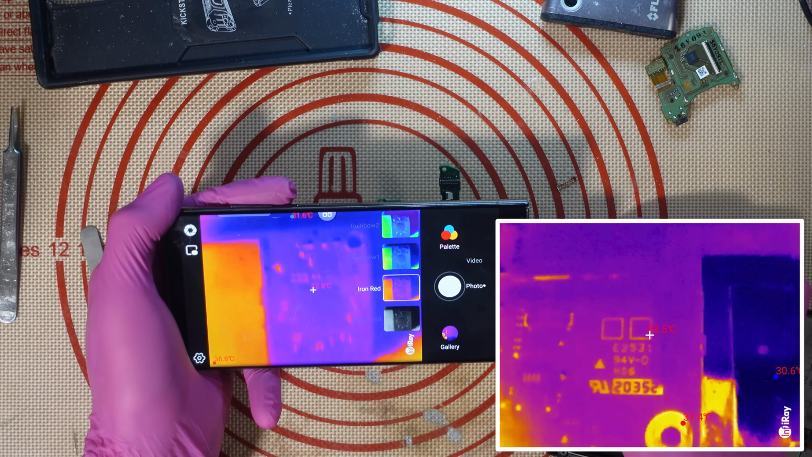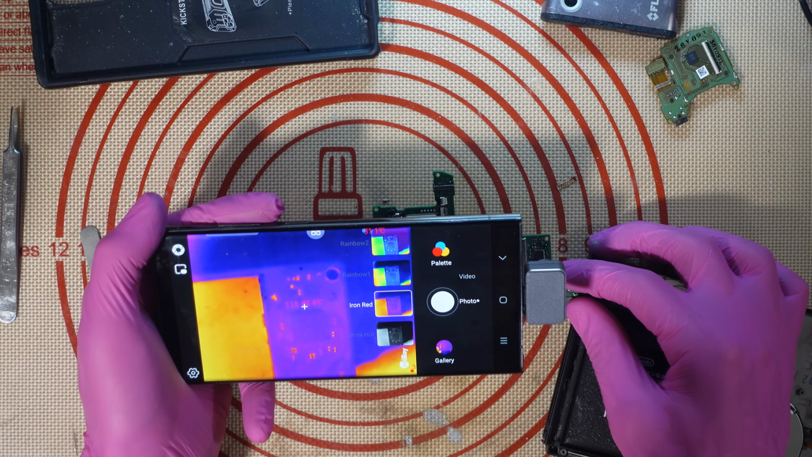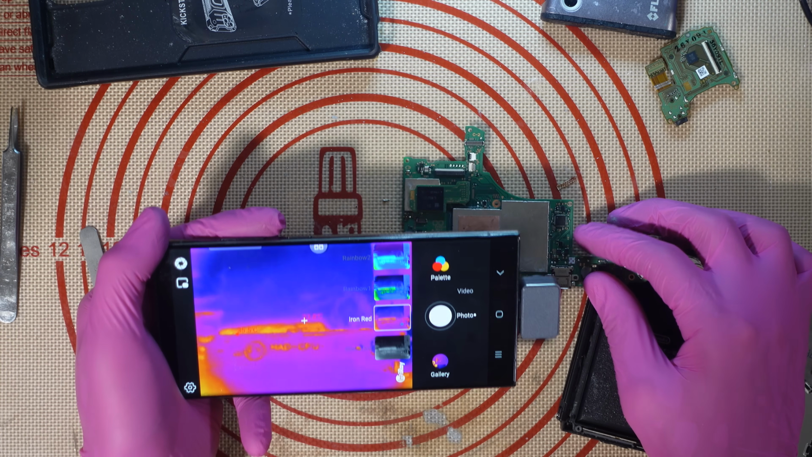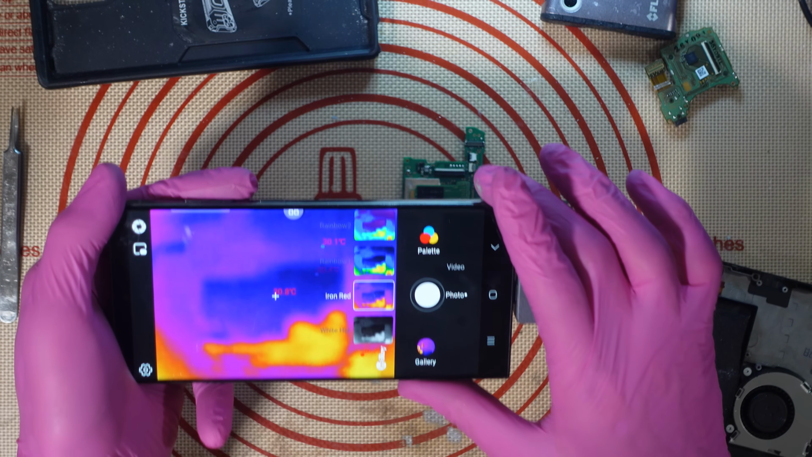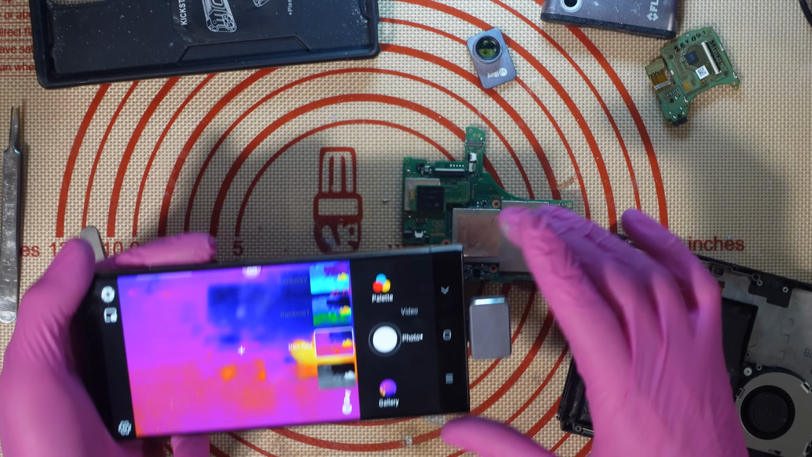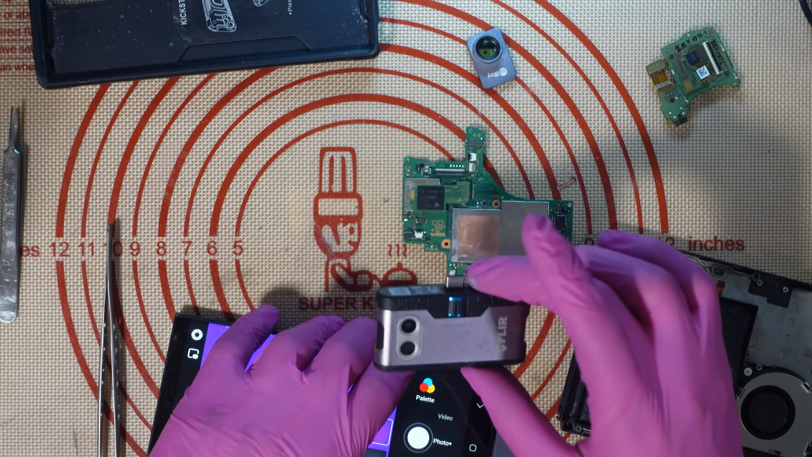And if you want to look at individual components, you can very visibly see the chip. The chip is very distinguished, as well as all of the capacitors and resistors. HID CPU01, very clearly see that there. And you can also see when something's a reflection as well, as opposed to actual heat spots. So you can very clearly see that. You can't work that out on a FLIR One. So although I did love this camera, yeah, this is second best now. I've just cheated on this camera.